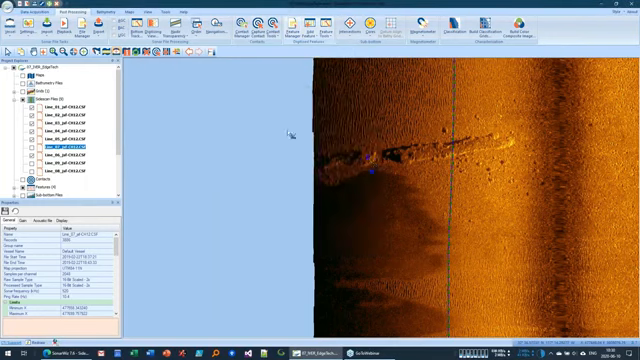And then we can measure the difference between those two. We can see that there's a little bit of a horizontal offset, or an east-west offset, and a north-south offset. So this one is in the along track direction, and it's about 4.2 meters between these two points. And then there's maybe a 1 meter offset, port and starboard.